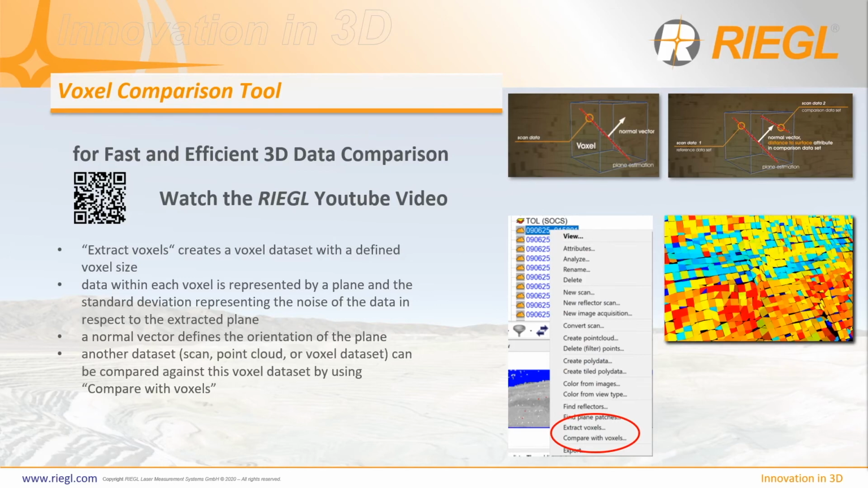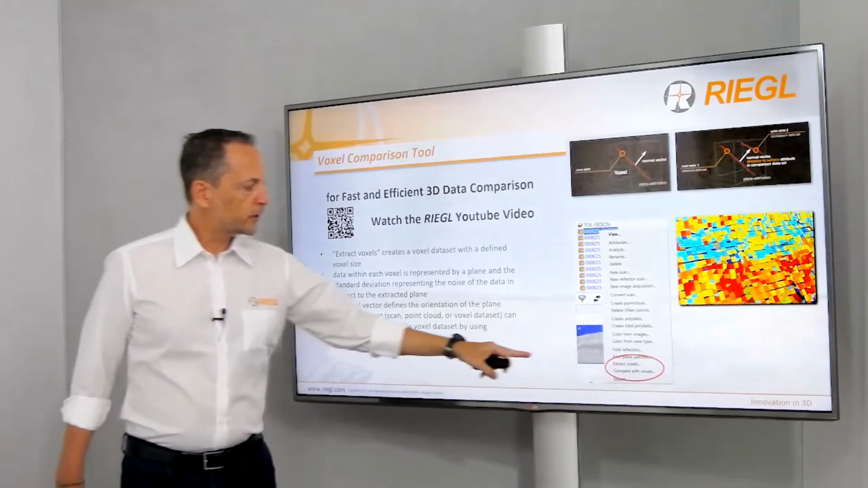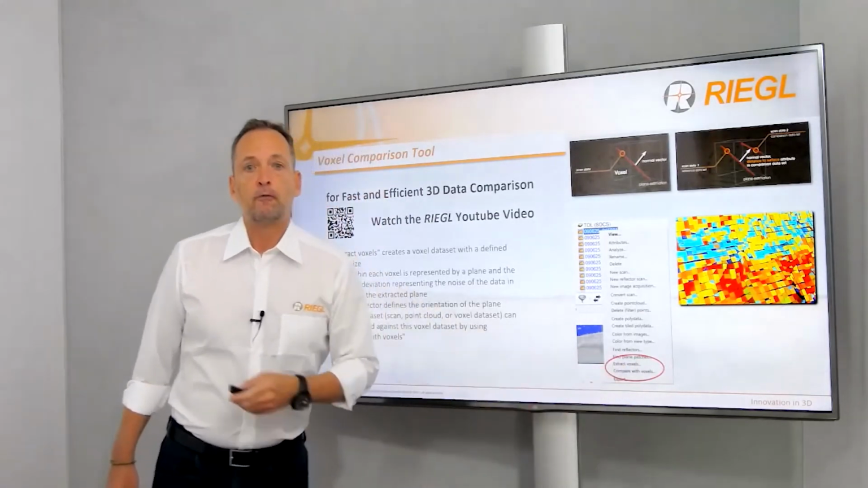And finally, you select another dataset or a number of datasets, which can be again scans, point clouds, or even voxel datasets, to be compared against the reference voxel dataset by using the option Compare with Voxels.